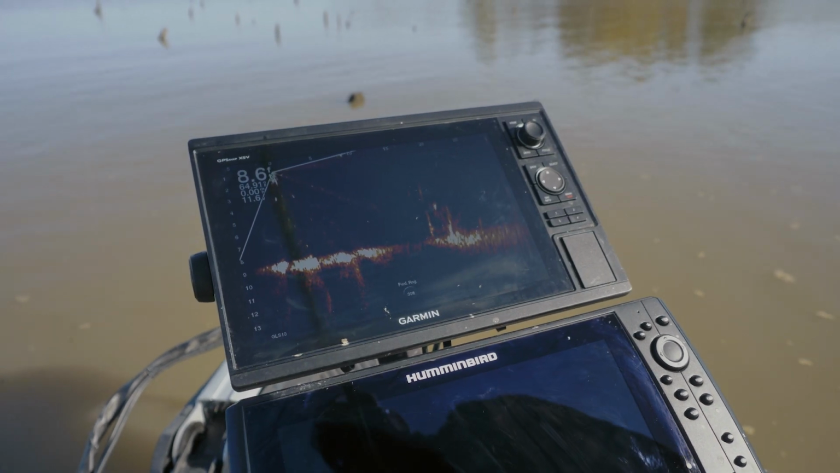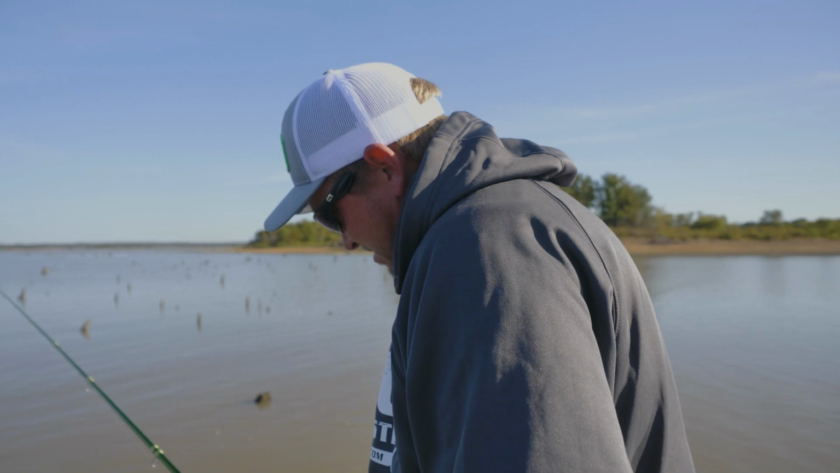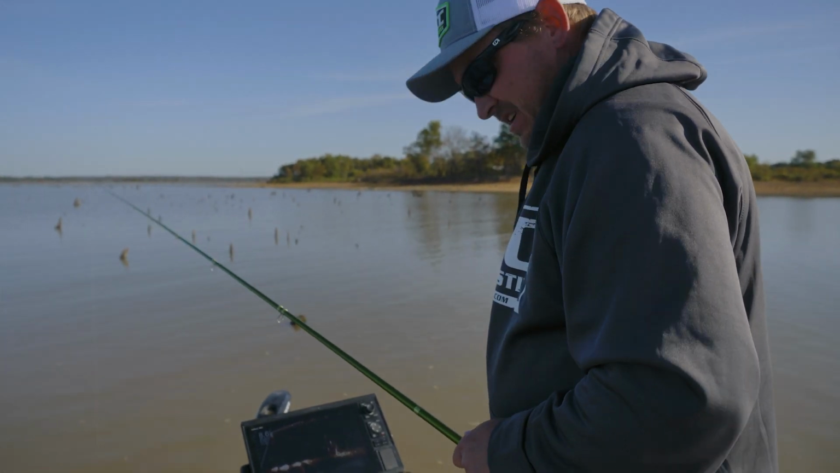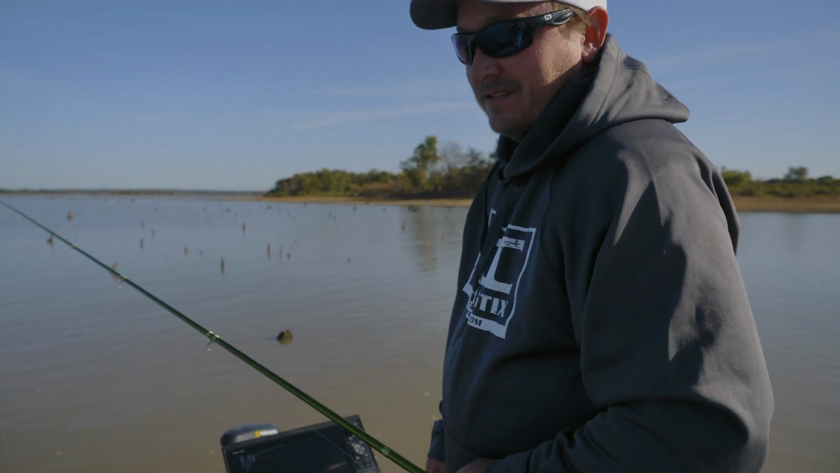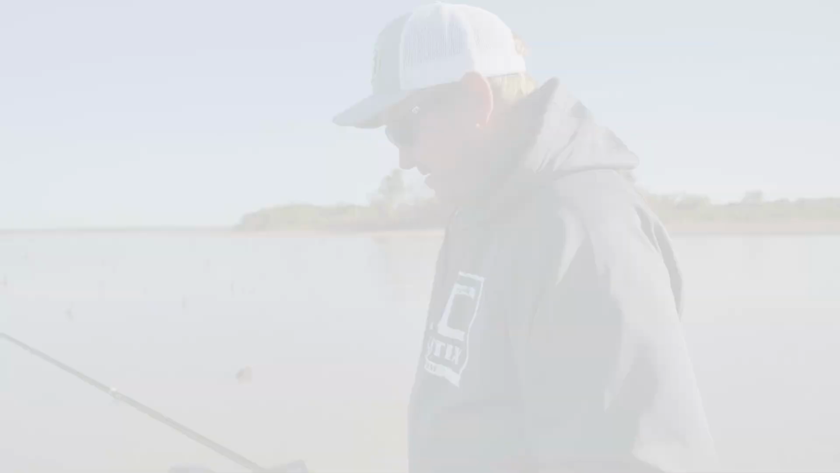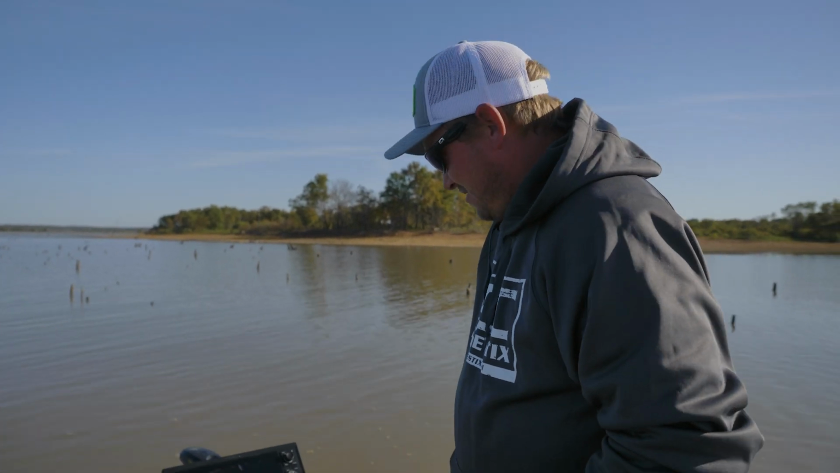My depth, I like to run my depth 3 or 4 foot deeper on the screen than what the water actually is. That way your fish don't look humongous whenever you're hunting for a big fish. You're not catching a pound fish every time thinking it's a big fish. So that's my setup on the live scope.